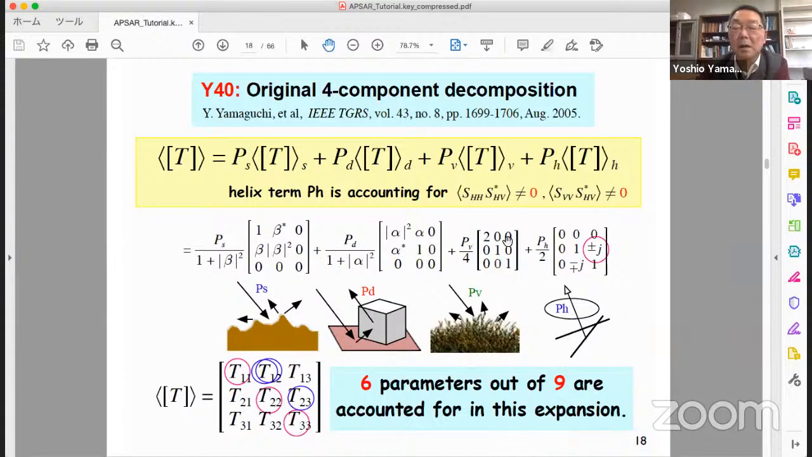T33 is counted here. T23 is accounted for here. T12 here and here. So in total, 6 parameters out of 9 are accounted for in this expansion.